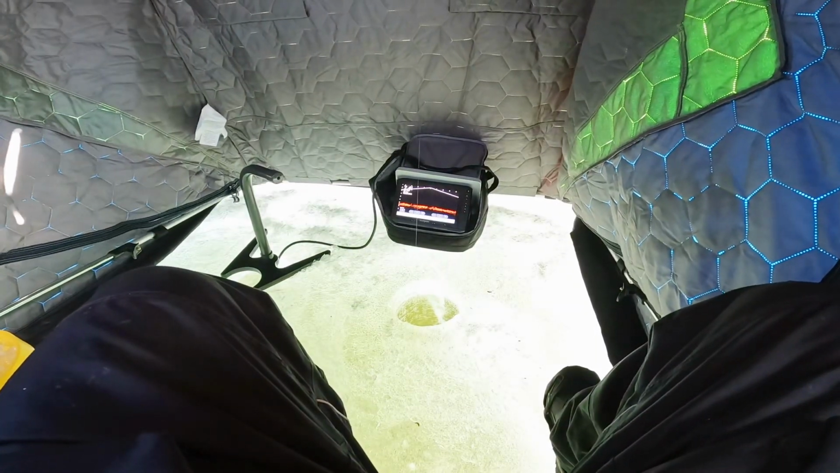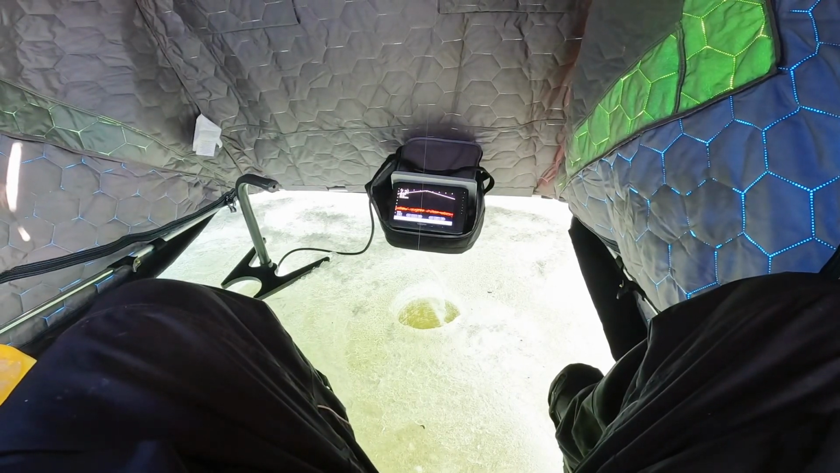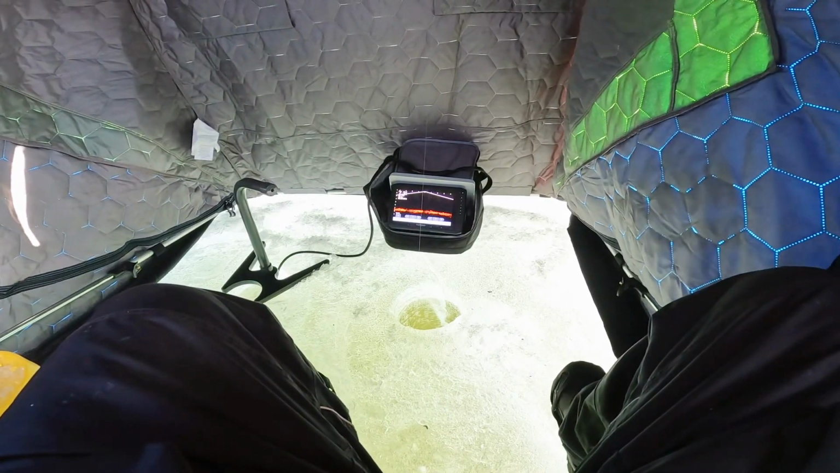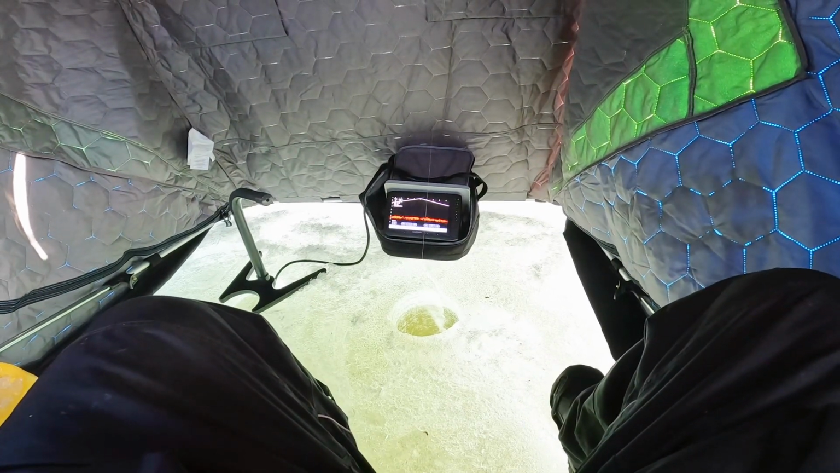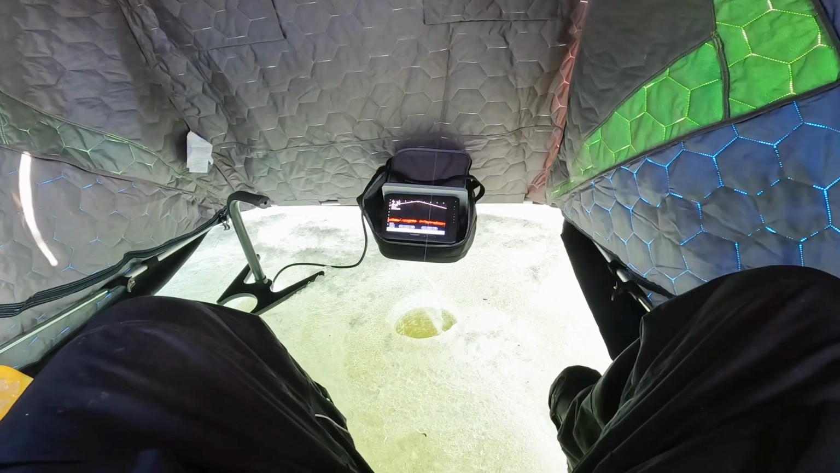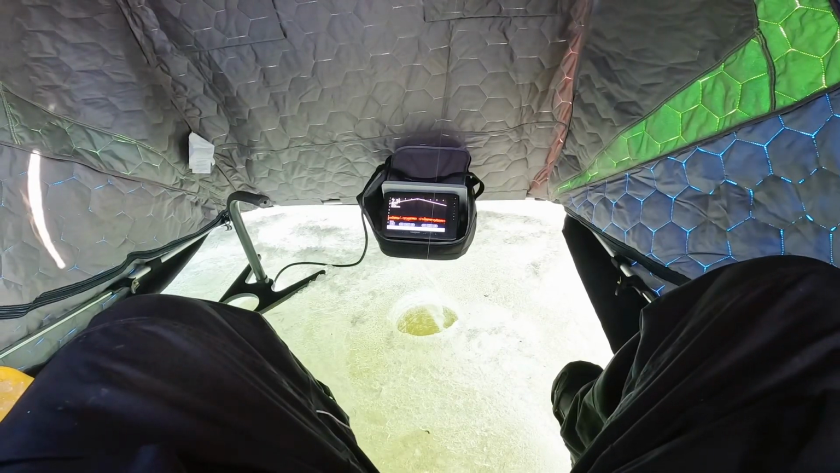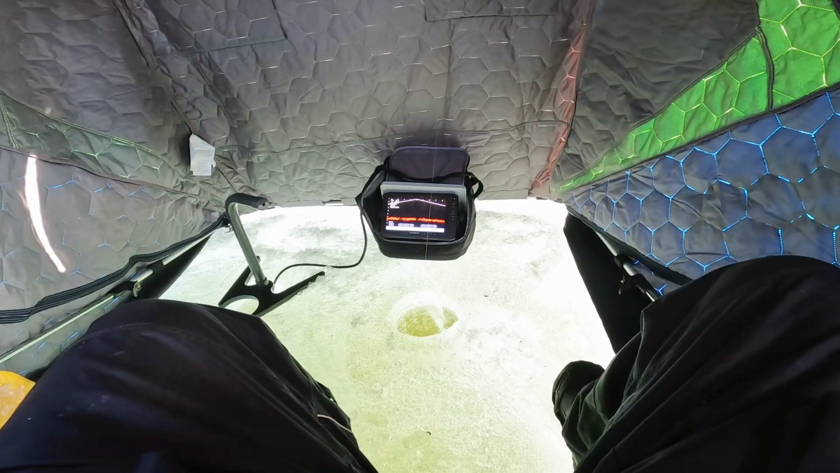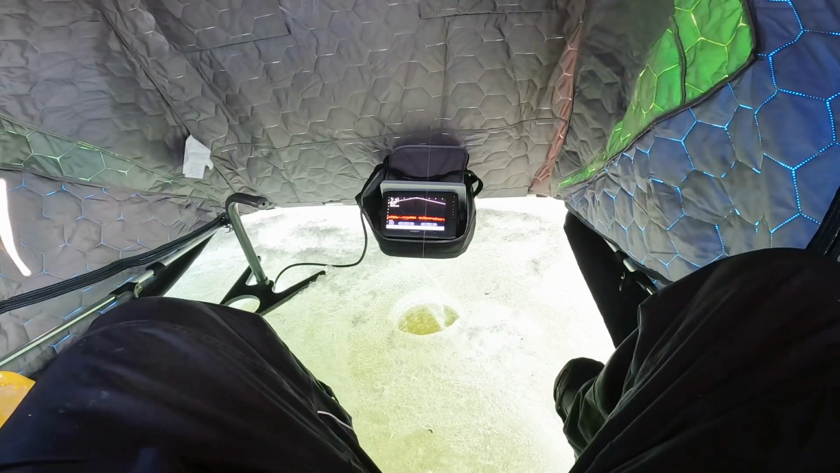I don't know what I hooked, but it's big. And this might be a carp. It smoked my tungsten and just took off. I'm gonna have to get down and get the live scope out of the way.